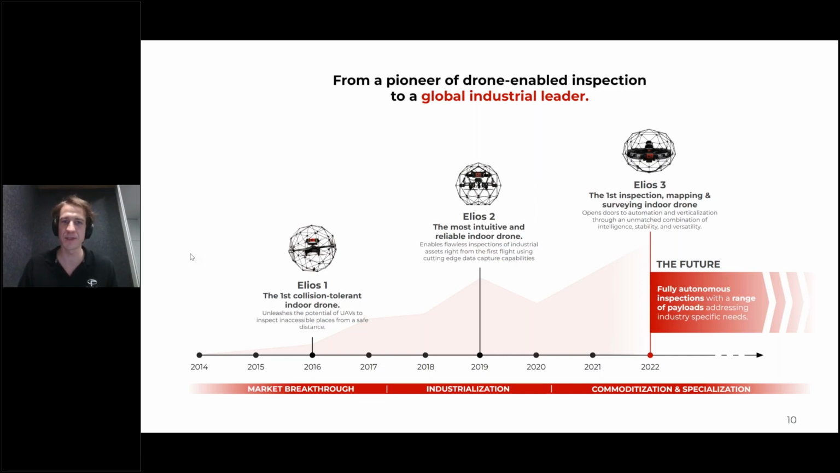Elios 2 was a very strong iteration over Elios 1 to bring visual inspection to more people with more intuitive usage and a step up in reliability. And last year, we released Elios 3, which for us really has been a major paradigm shift because we are, with Elios 3, bringing really a platform to the market, enabling more than just visual inspection. And that's where the Surveying Payload comes in.